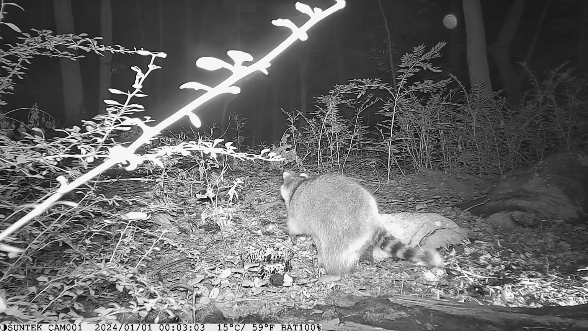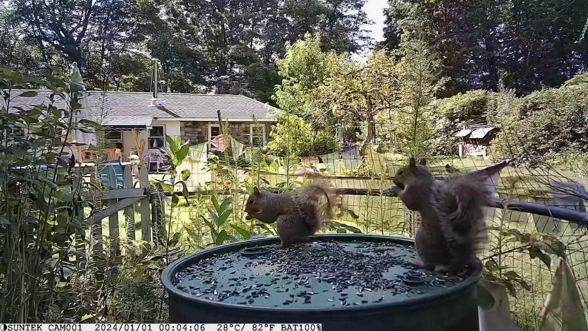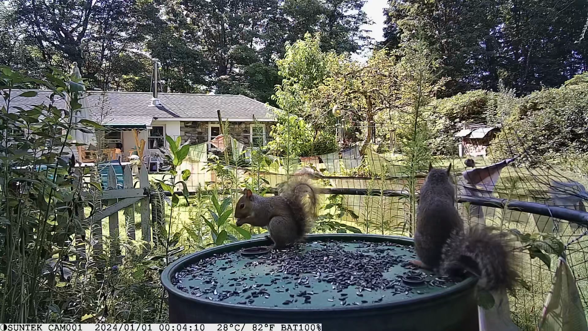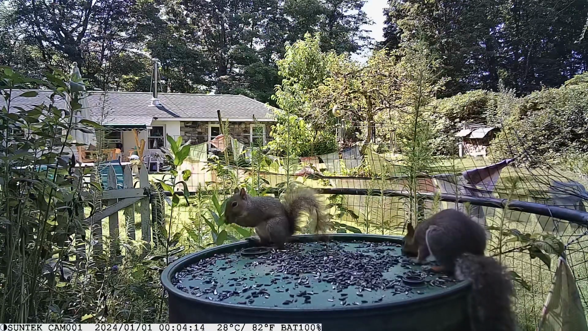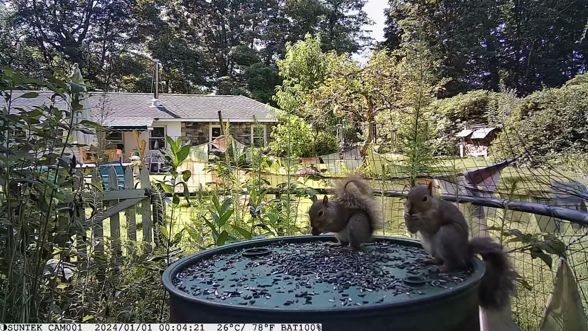Okay, and here's some night footage from the camera, and this is 1080p, and I think it looks pretty good. It's about the same as the other Suntek cam. So here's a little daytime footage of some squirrels on the bird feeding station, and I think the footage looks pretty good. I think it triggered a little better in the daytime because I did get a few clips of the squirrels.